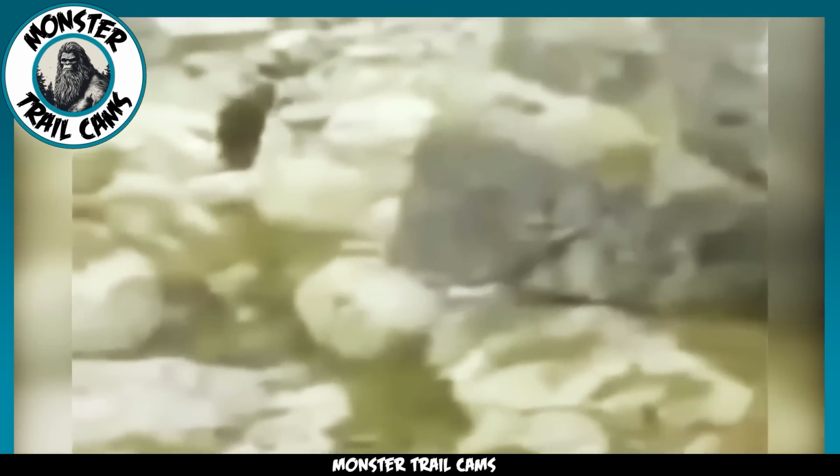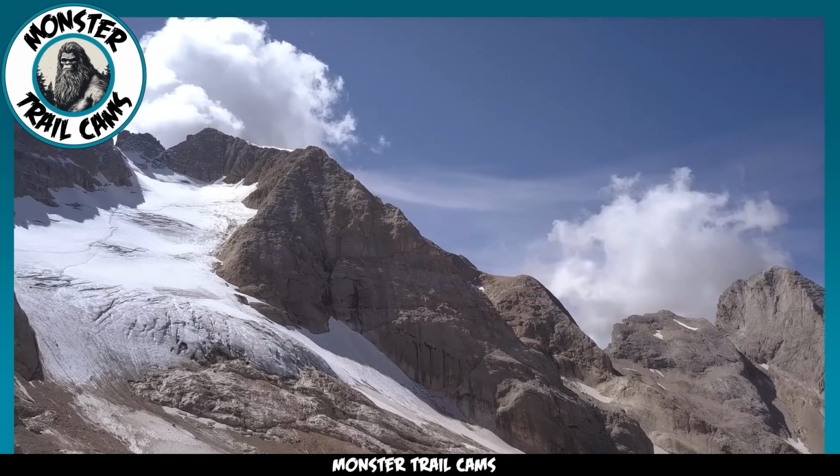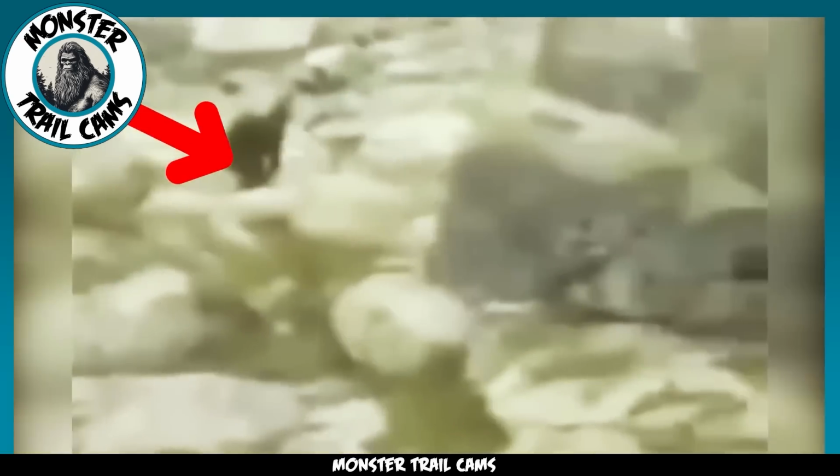Yet, owing to the considerable distance that separated them, these intrepid explorers were unable to discern the true nature of this enigmatic being until they meticulously reviewed the footage they had captured. Initially, they assumed it was a solitary hiker clad in dark attire, blissfully unaware of the extraordinary encounter that awaited them. Concerned for the well-being of this individual, lacking any equipment or gear necessary for a mountain expedition, the backpackers instinctively called out, offering assistance to this seemingly lost soul. Only upon the safe return from their eventful hike did this group realize the staggering truth hidden within their footage.